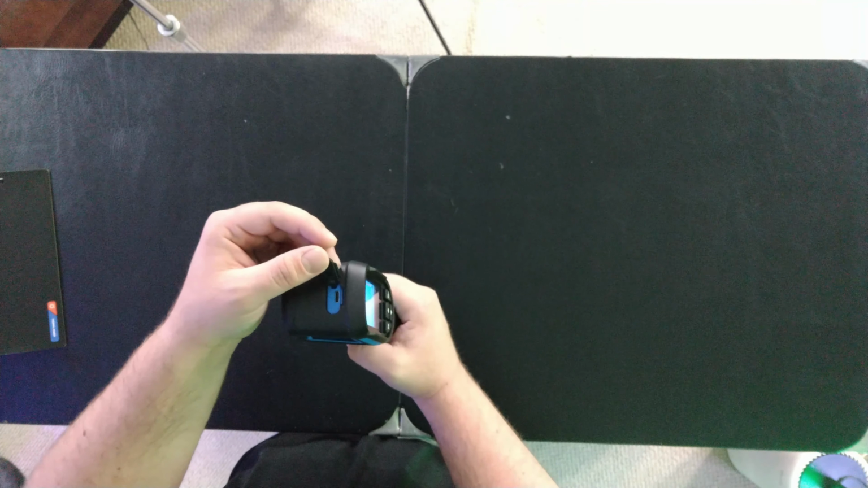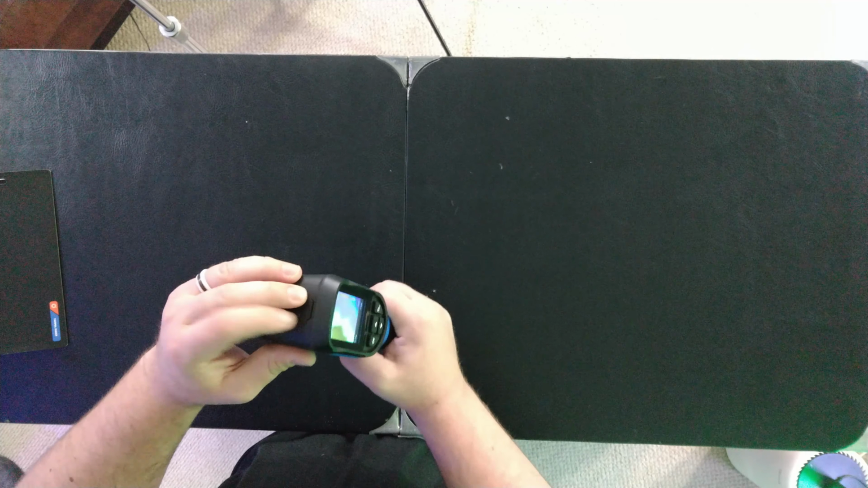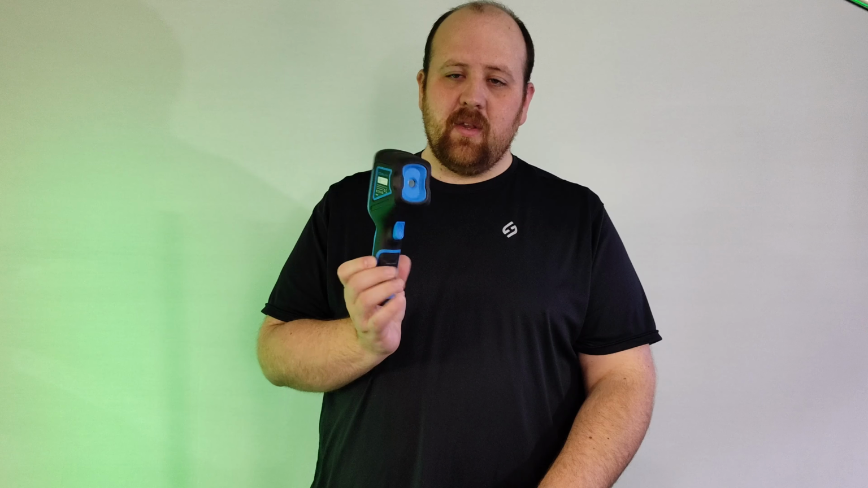It has an internal lithium ion battery, and it runs for about 15 hours on that. So far, I've noticed that it works really well. I've been using it for quite a while, and I think I only charged it once when I first got it. It's one of those tools that you're probably not going to be using constantly, but when you need it, it's really nice to have.